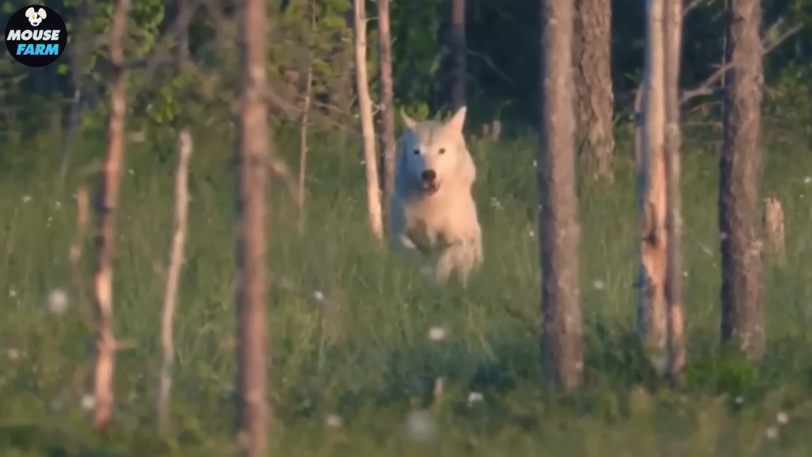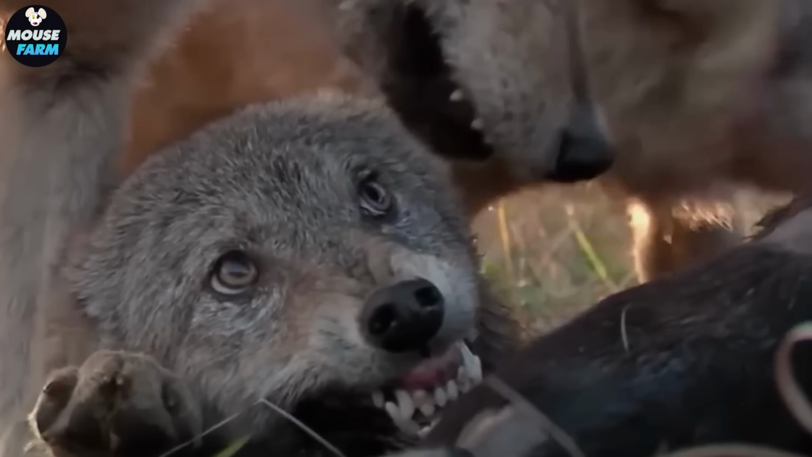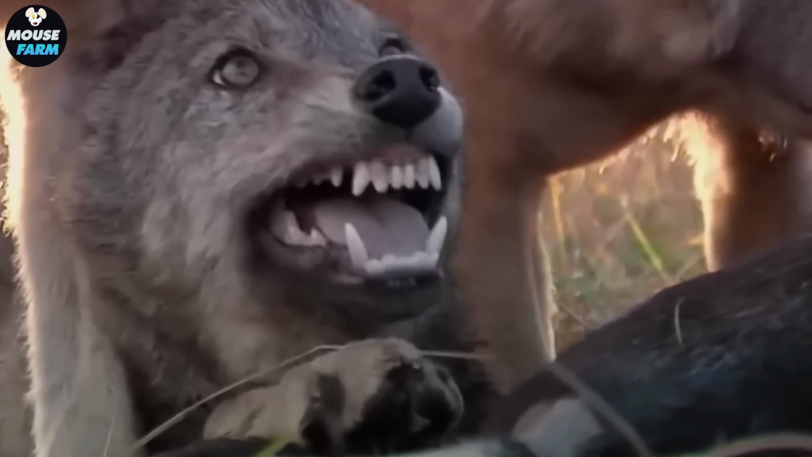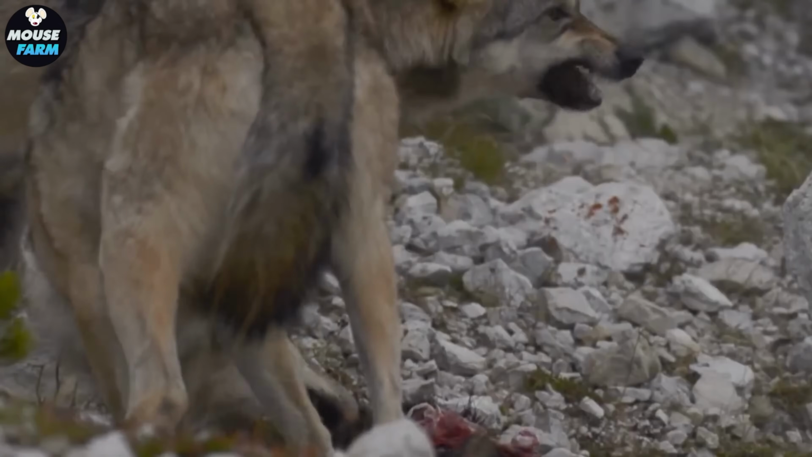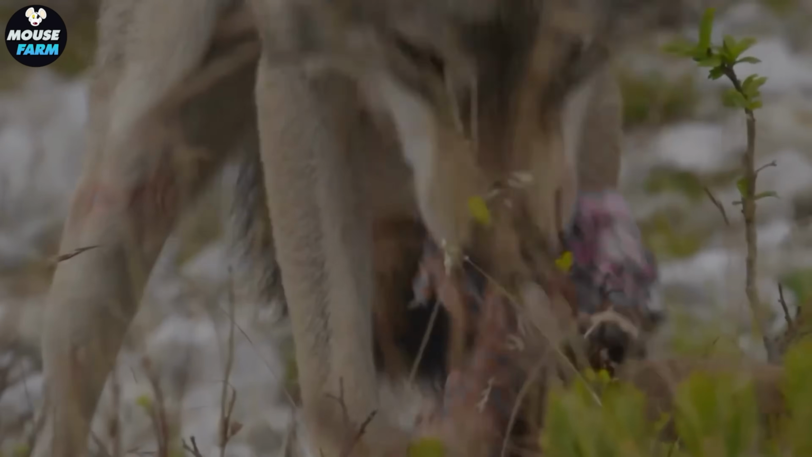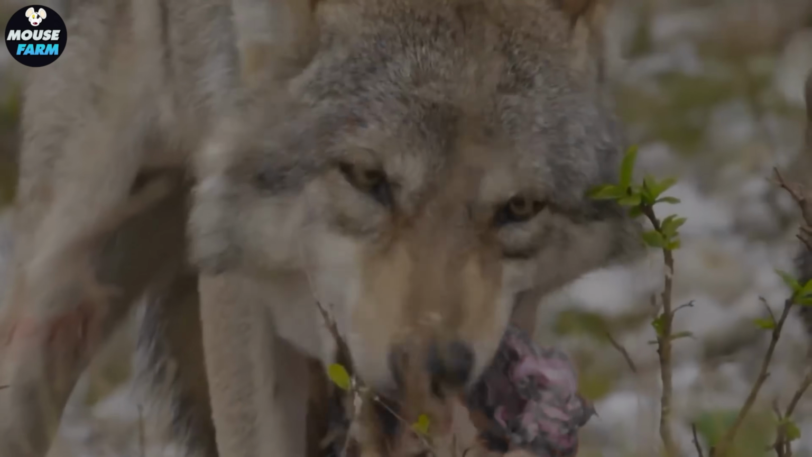For decades, from 1980 to 2023, coyotes and bobcats have ravaged farms across the United States, their predatory instincts pushing them ever closer to human settlements.